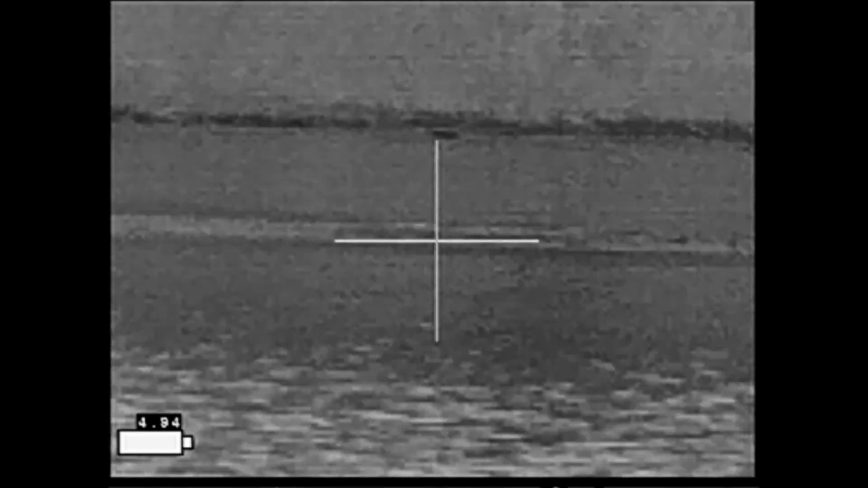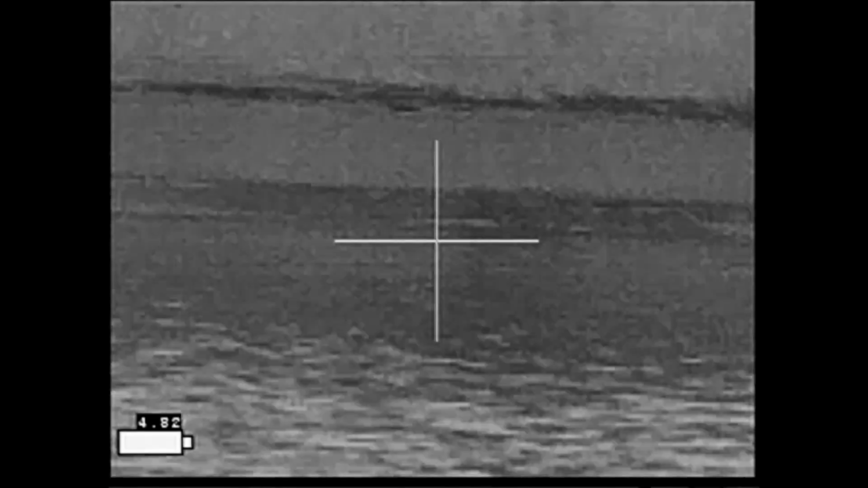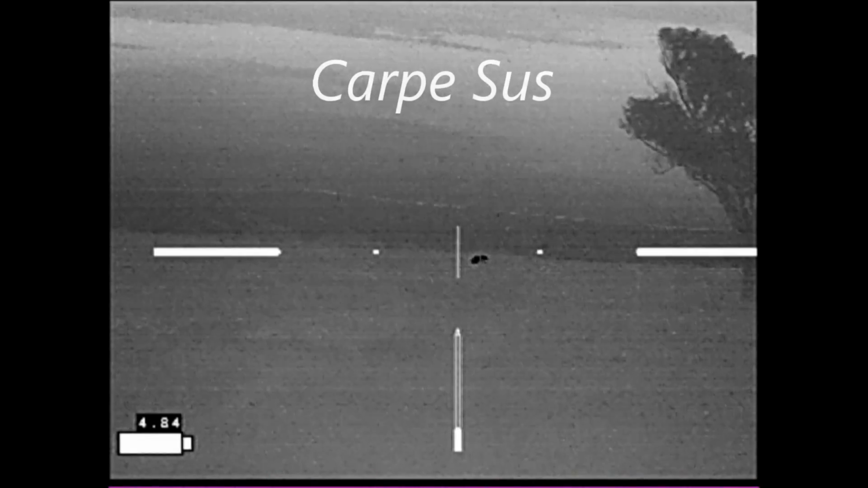But when beavers are out in the middle of the water, they often sink. And so we won't know the results until a day or two when they float up. So in the meantime, Carpe Sus.